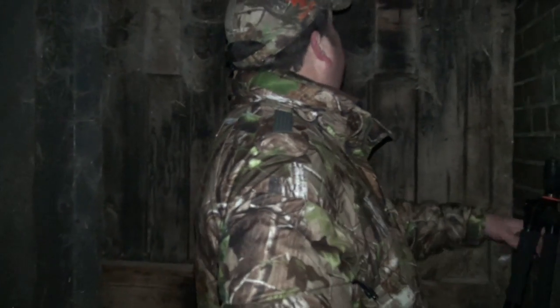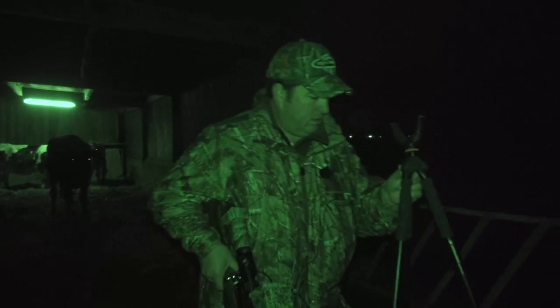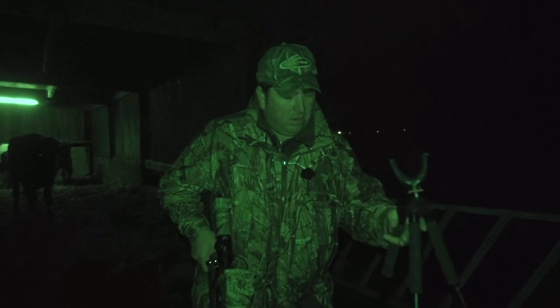I head to one end of the farm and Steve heads to the other. Both ends have plenty of open space and rats have been spotted moving about. Hopefully we can nail a few without them getting in between the cattle.